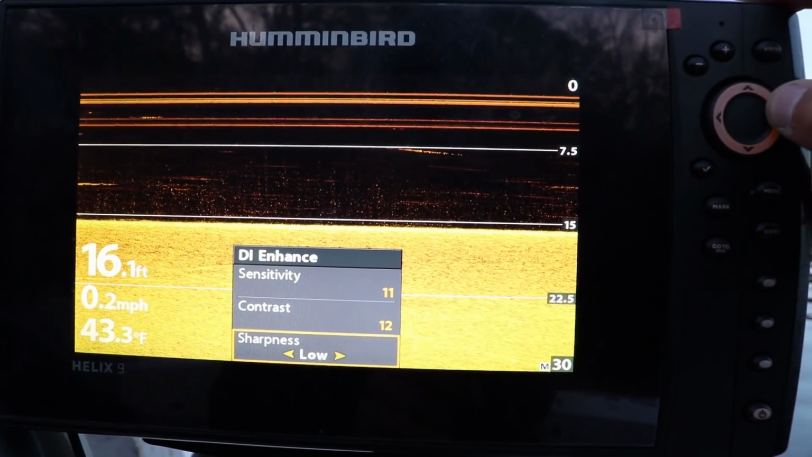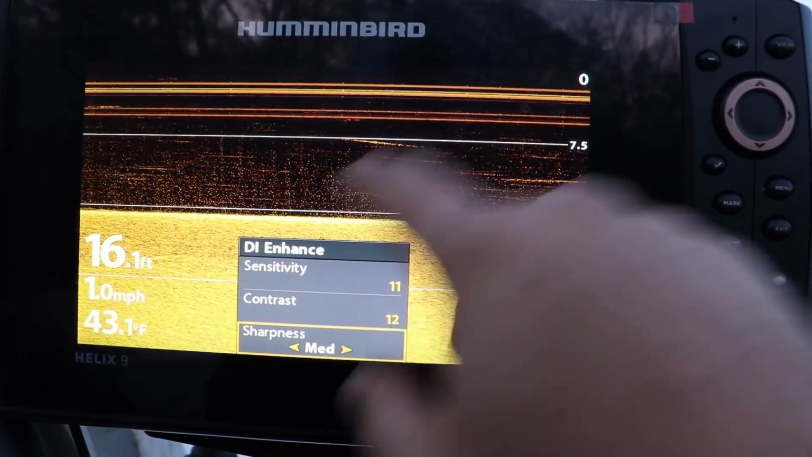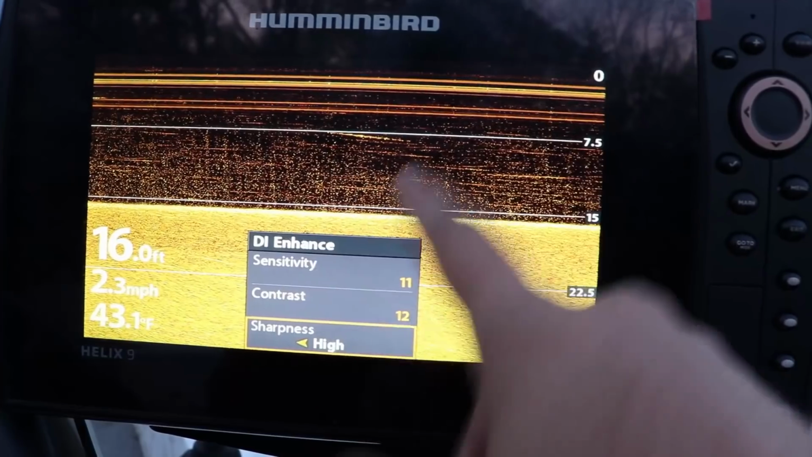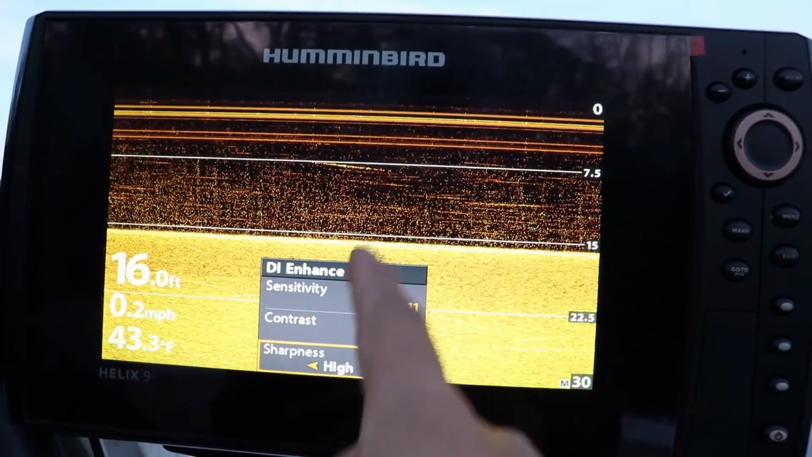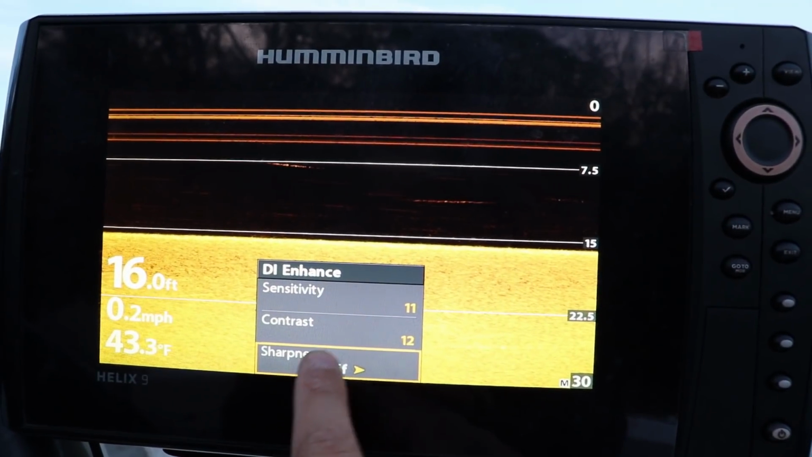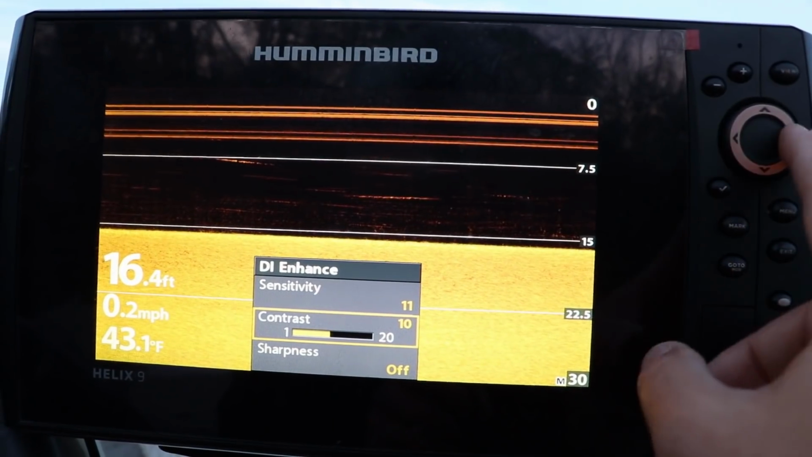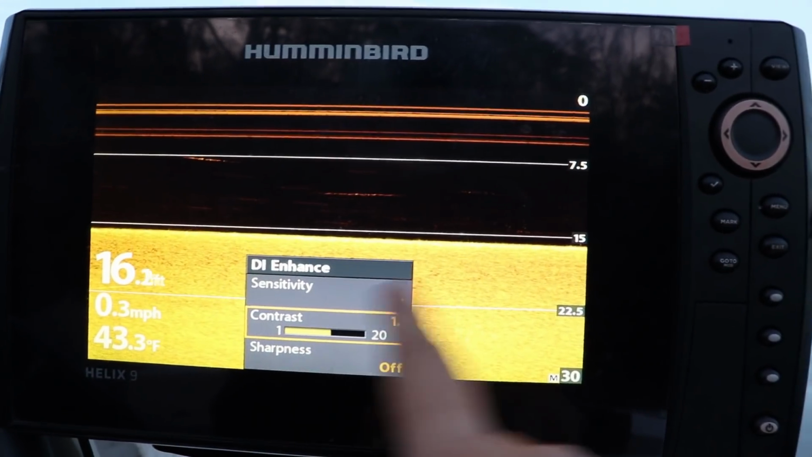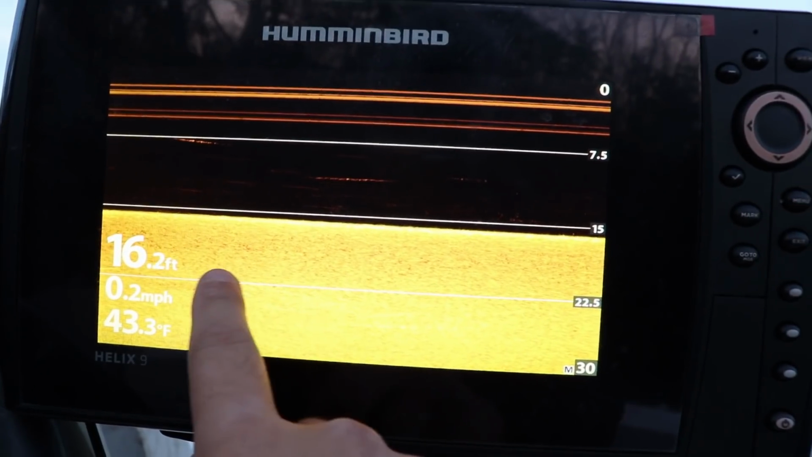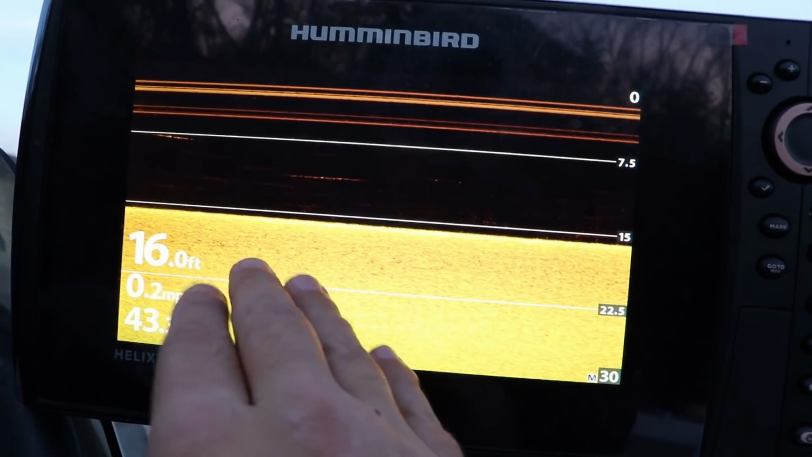I start to turn it on, I get a little more distortion, a little more interference. If I turn it all the way up, it's a bunch of yellow dots. So I usually leave that off and just turn my contrast up a couple ticks above midpoint. My midpoint would be 10. Turn that up a little bit. It gives me a little bit more of a grainier image. On the bottom, I can differentiate between a rock and a fish than just the bottom.